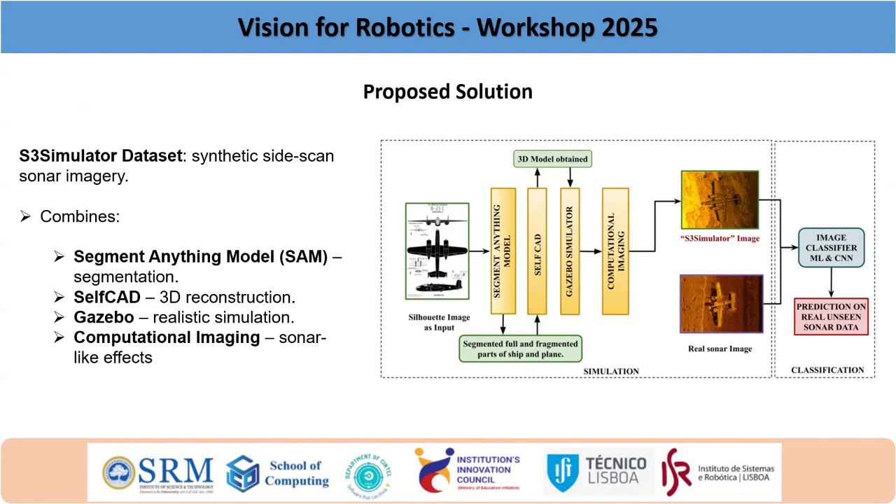Okay, we are integrating three tools, and at the end, I will show how it works. Now we will go for the Gazebo tutorial. Before that, I will give a clip. So these are our silhouette images. From the silhouette images, we need to segment the objects. Here our classes are ship, plane, and mine.